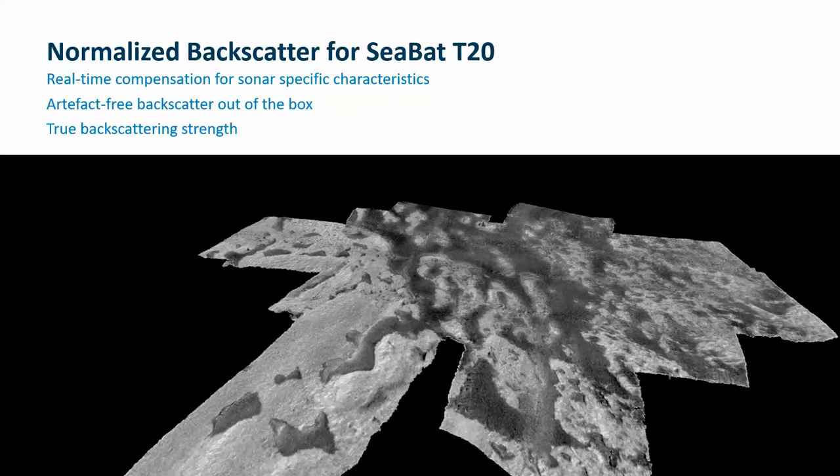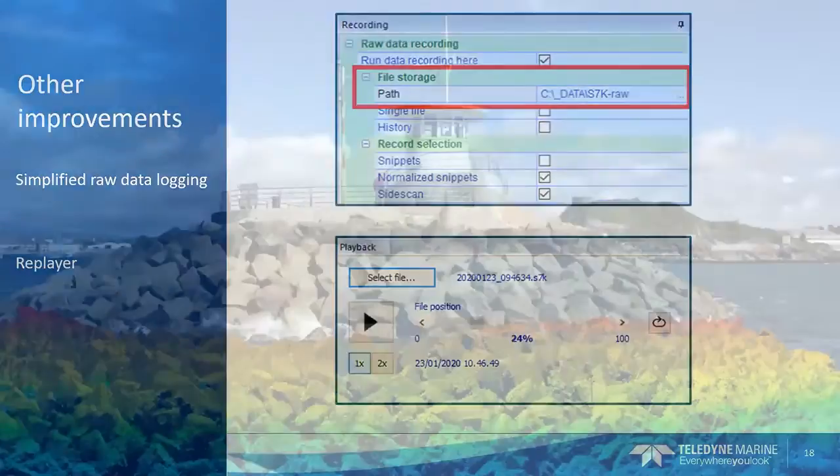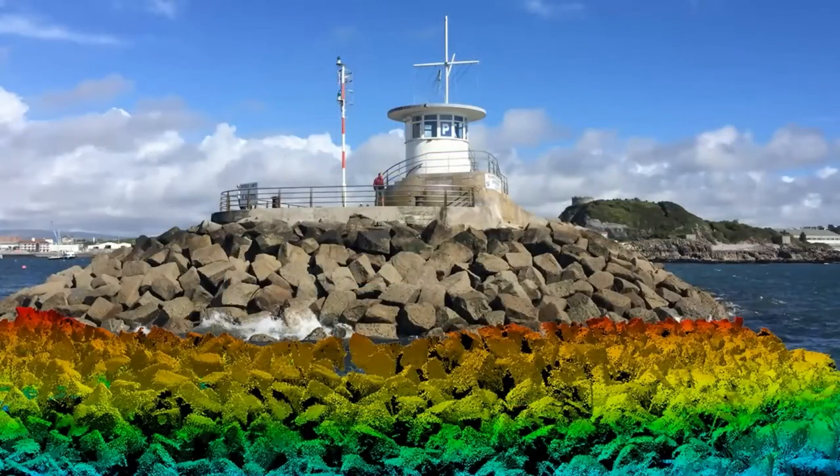We've also improved the raw data logging features, so it's very simple to record raw data out of the SeaBat sonar today. You simply push the record button and you have your data. The SeaBat user interface is also now a replayer of already recorded S7K files. So with the version 2 update, we do consider the SeaBat T Series the benchmark in the industry.